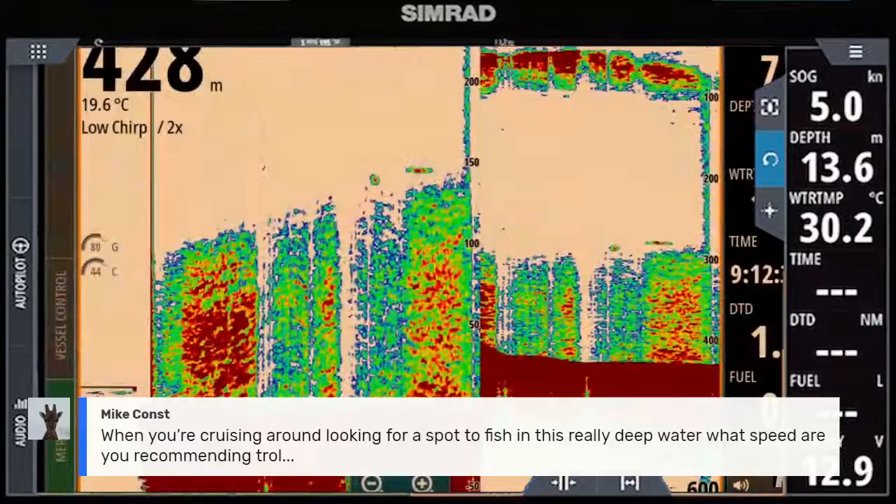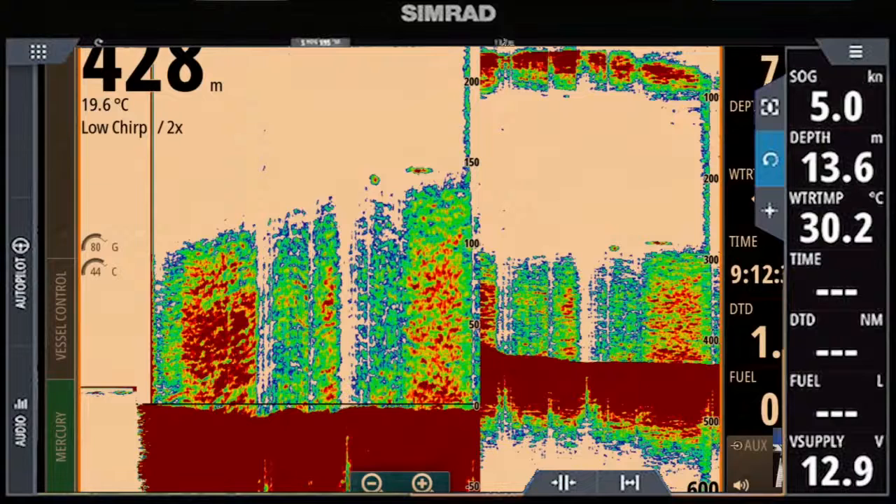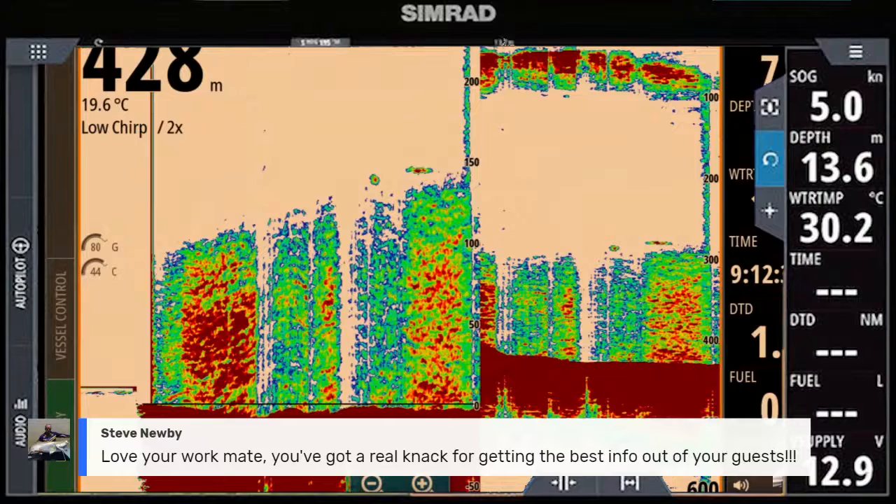Isn't it? Yeah, it is. So this is a really good feed layer, this one here. So that one's a bit over 100 metres thick, that feed layer. And this one here, so we're in 428 metres and low chirp. And if you look on the zoom side of the screen, on the right-hand side up the top, there's a little mark horizontal with a red centre to it.